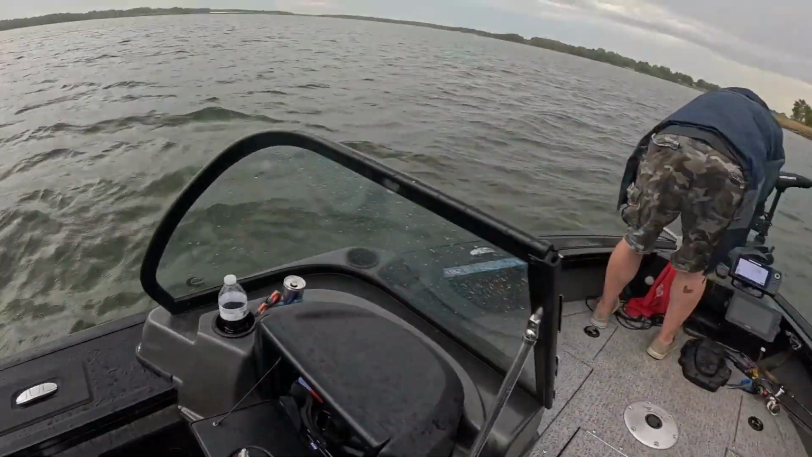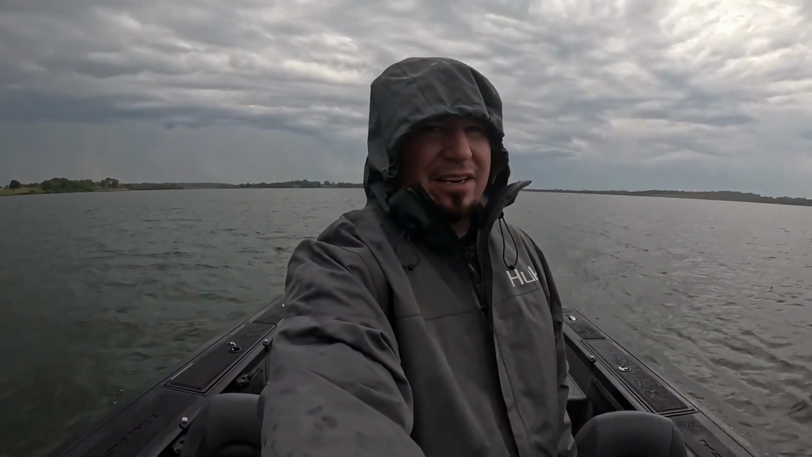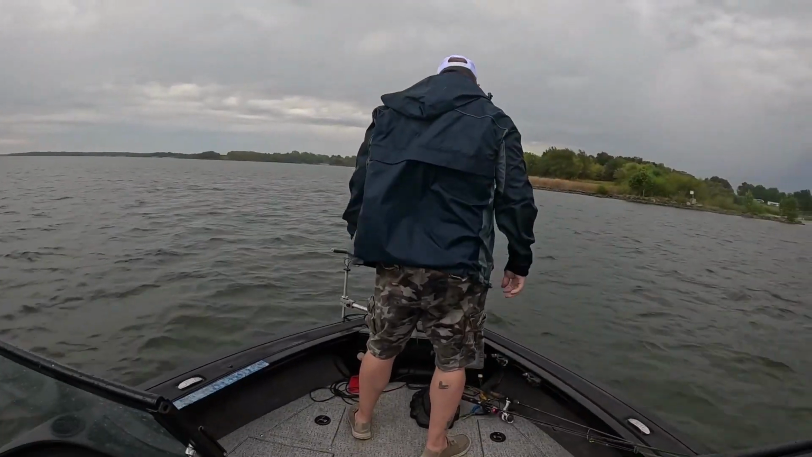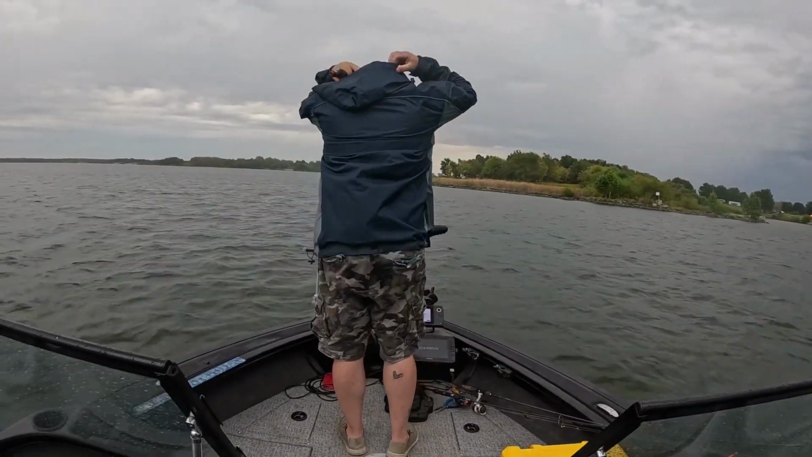All right, guys, just made it to another spot. As you can see, rain gear's back on. It's starting to rain again. So if we catch something decent, I'll bring you guys back up, but I don't think you're going to get much on a chest rig right now. So I'll be back with you when I'm with you.